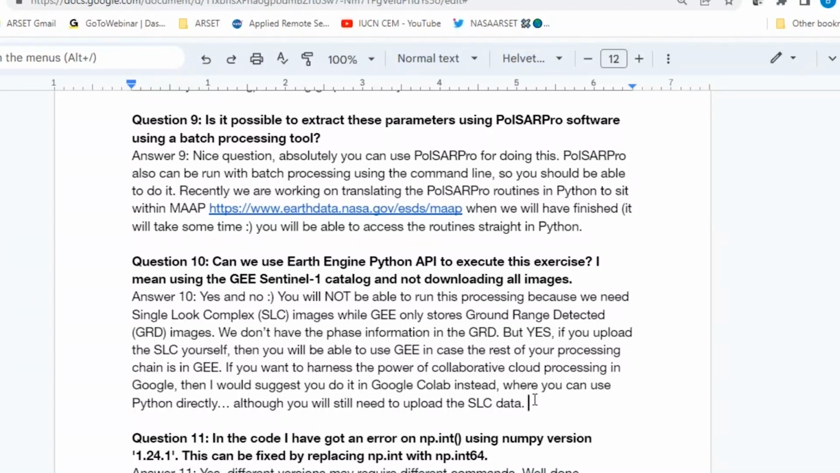This won't be possible at the moment in Google Earth Engine. The data are not there, but you can of course upload your SLC data in Google Earth Engine and then run it there. So that is a possibility.